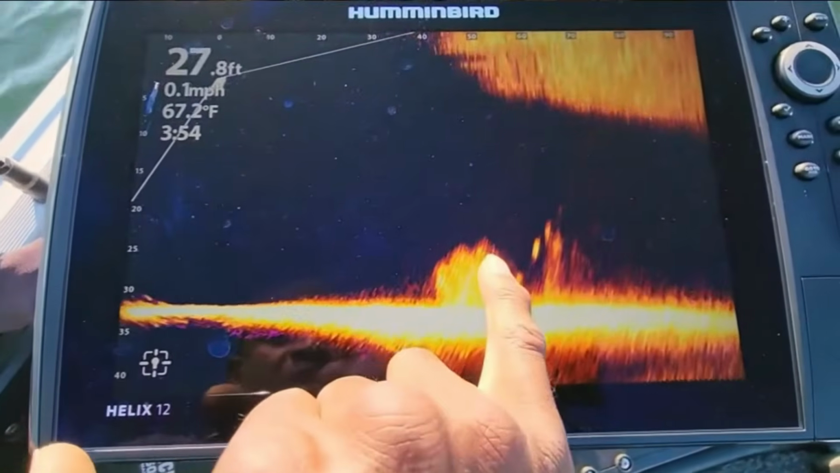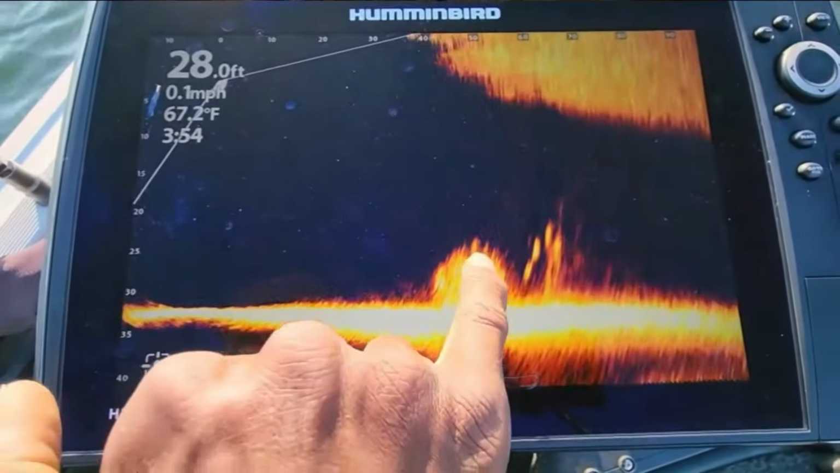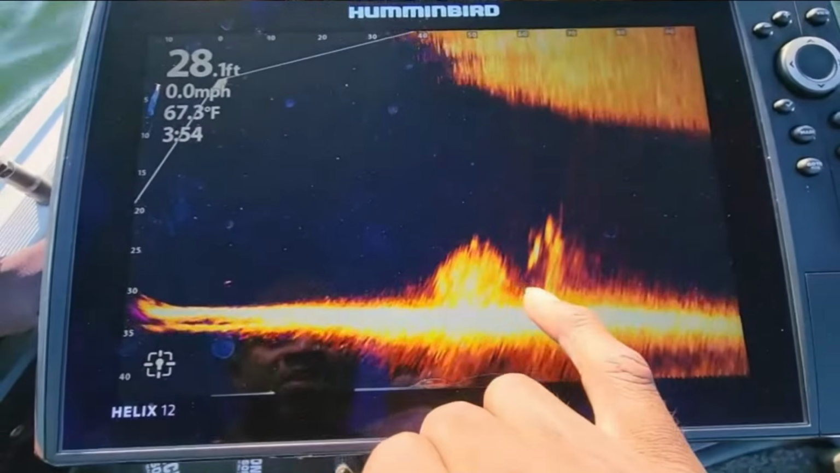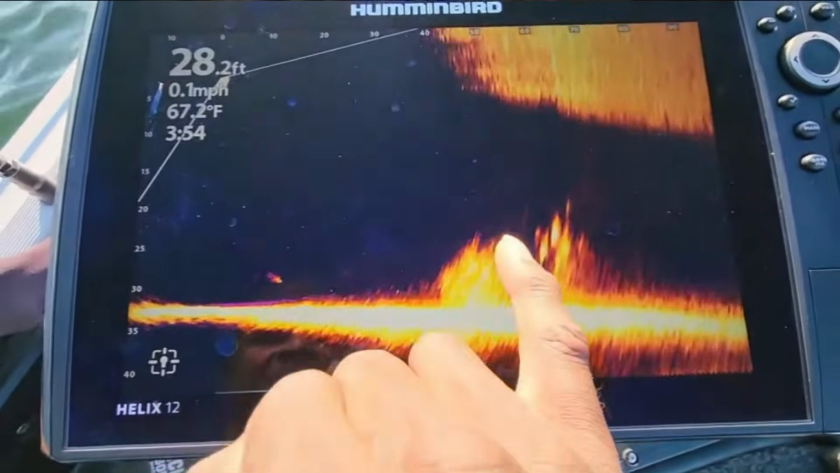So right here, we have some fish on this cover. There's some fish actually in this cover, and you can see them moving in and out right there at the top. They'll come out and go back down into that cover. These bright areas that are in here, those are the fish. And you see these fish right here just kind of suspended. They're sitting at about 25 feet down.